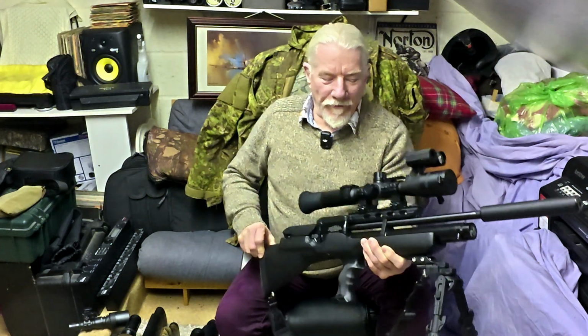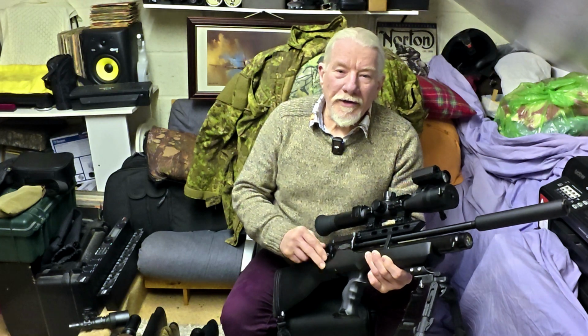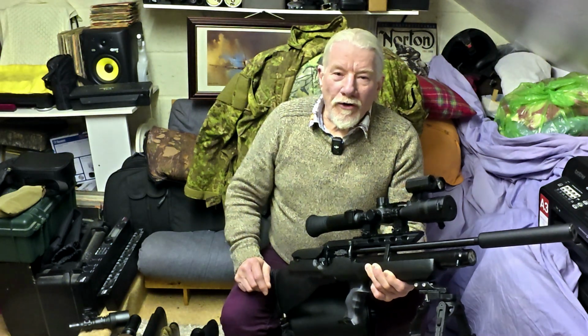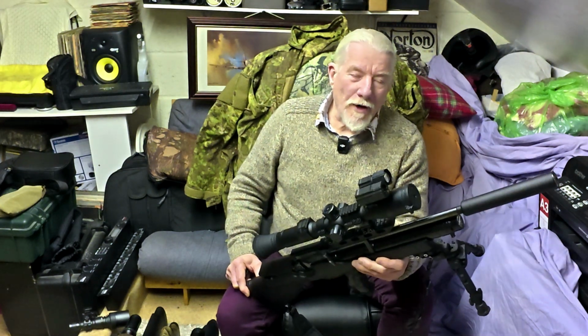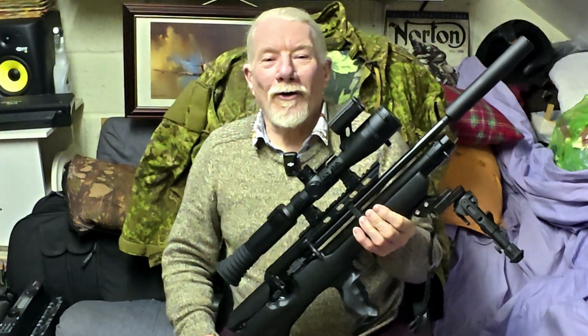Not a .177 user in the past to any large degree, but I have to say this little setup has changed my mind. That last shot that you saw there was a headshot at 36 meters, and I was really impressed with that from a .177. So yes, this will be coming out with me a lot more.